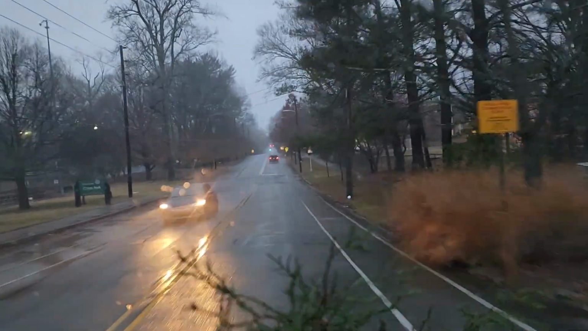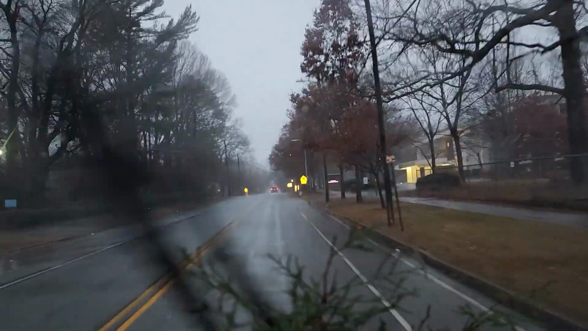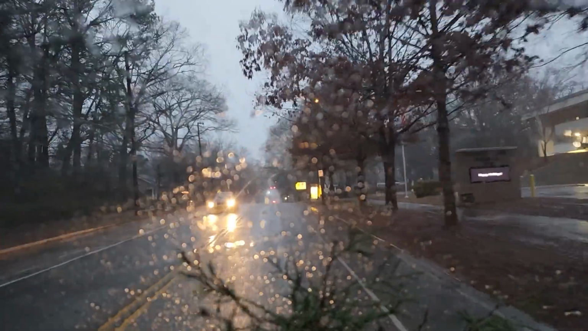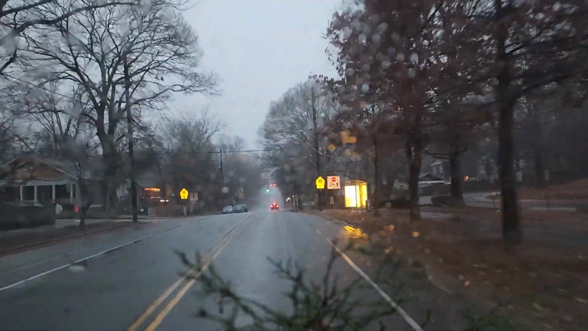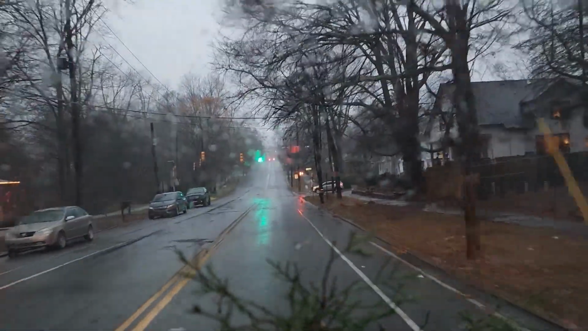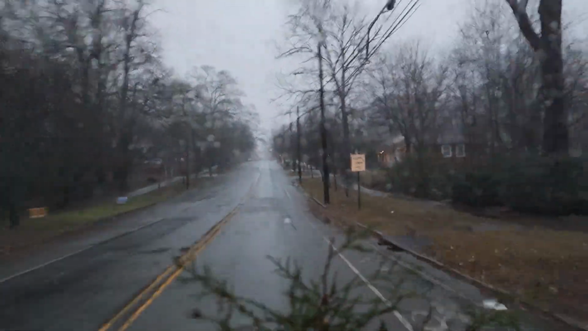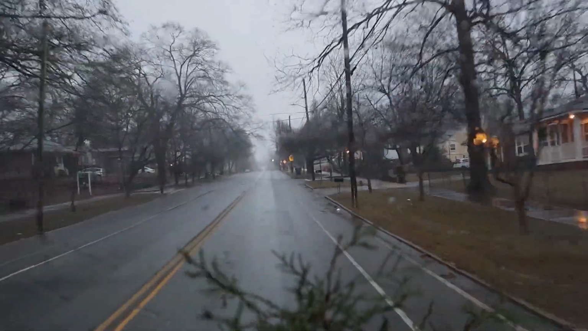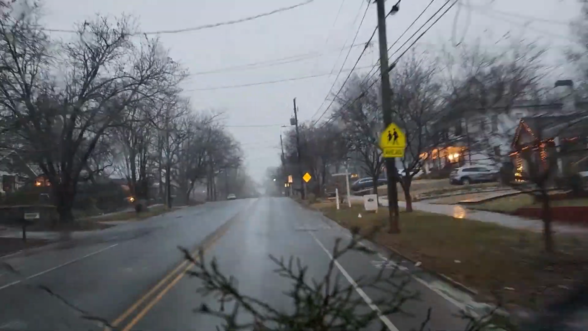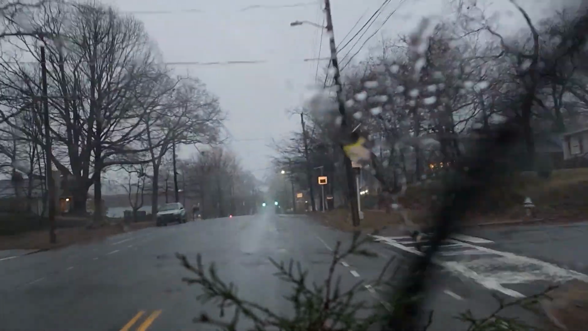Southeast Atlanta. Get to Memorial Drive, we'll stop this one and start another one.